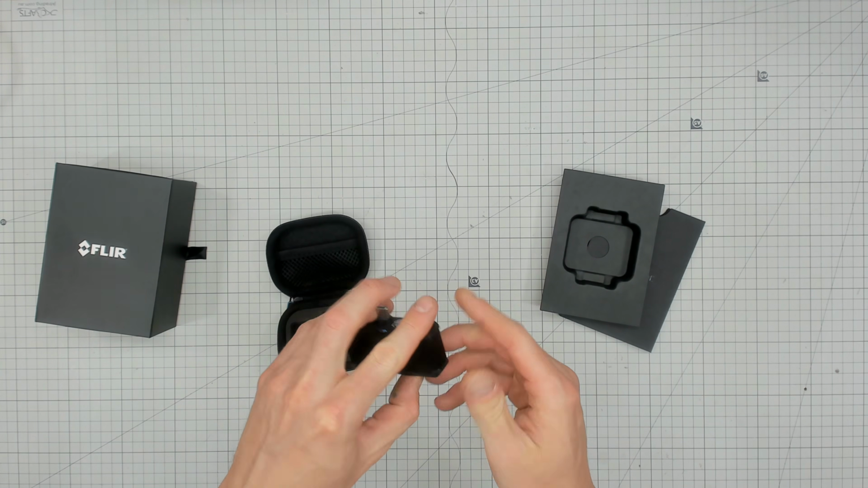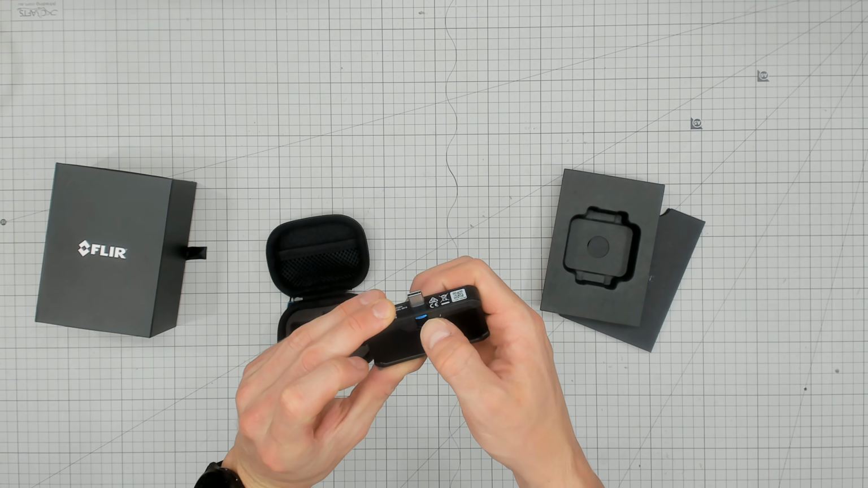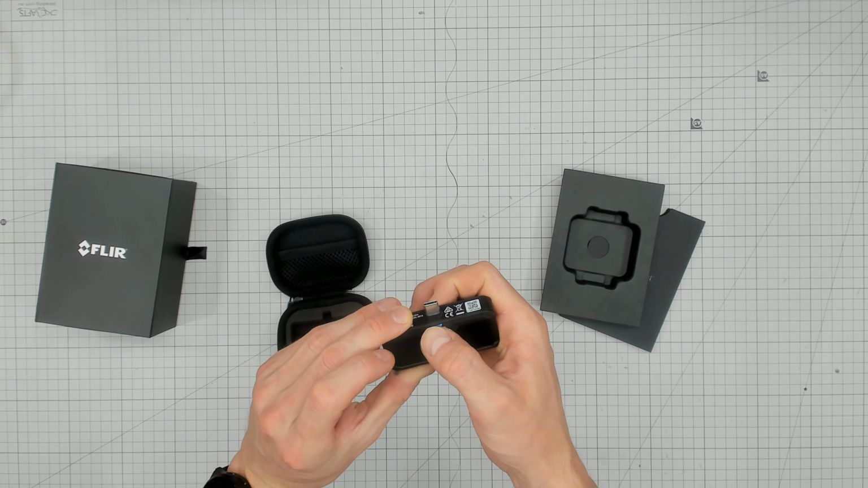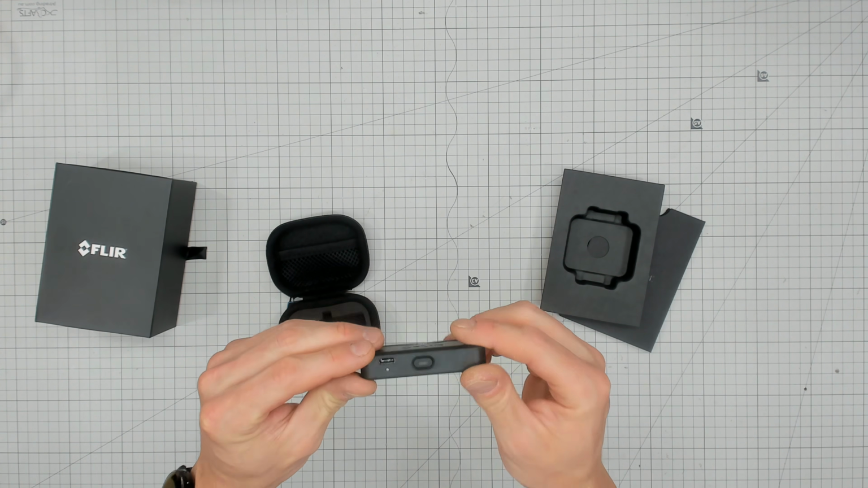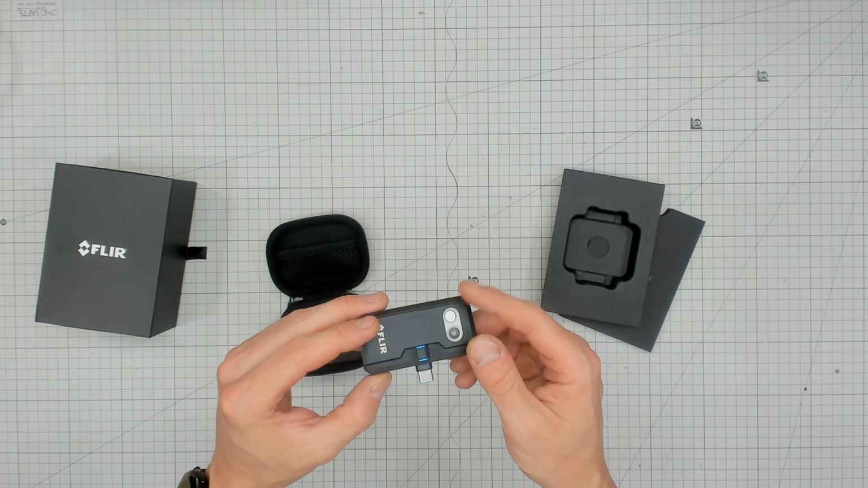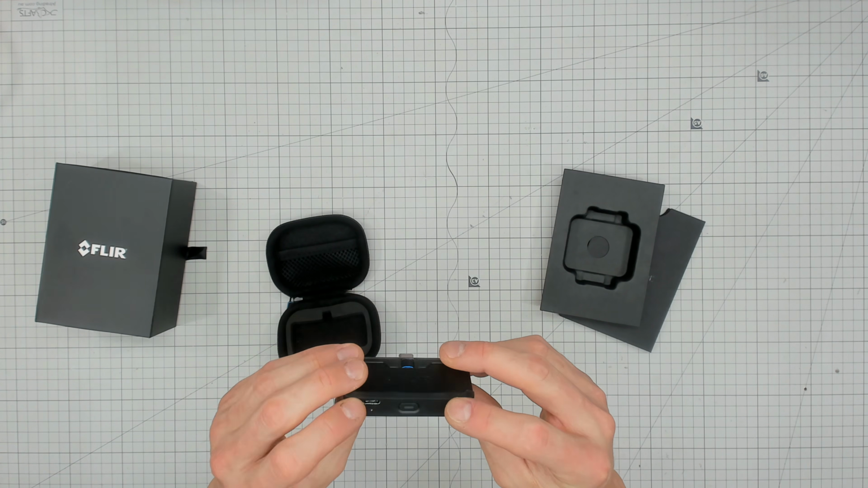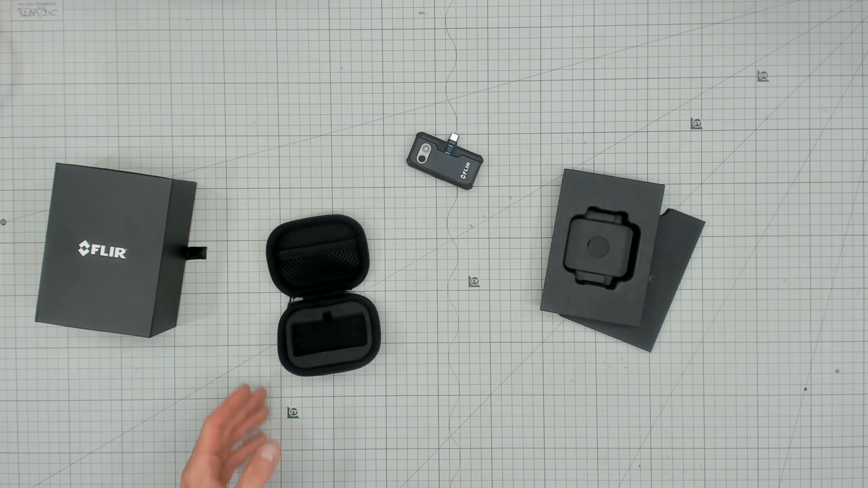Now, straight up looking at these, it does have this little slide adjust, which means it fits when you've got a hefty case. So good for tradies that might have a thick bumper case or something like that. It's got a USB-C port on the bottom too, which is interesting if you haven't really played with them before. And it's rubberized with a little button there. So not a bad design, but it's going to cost you $431 US.